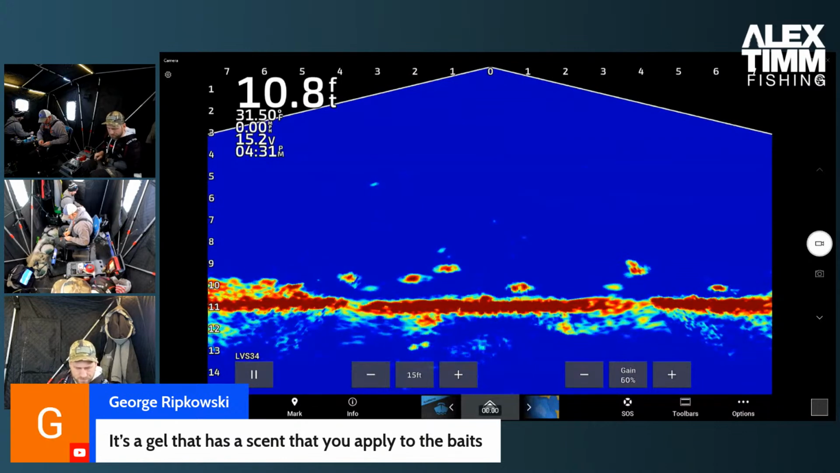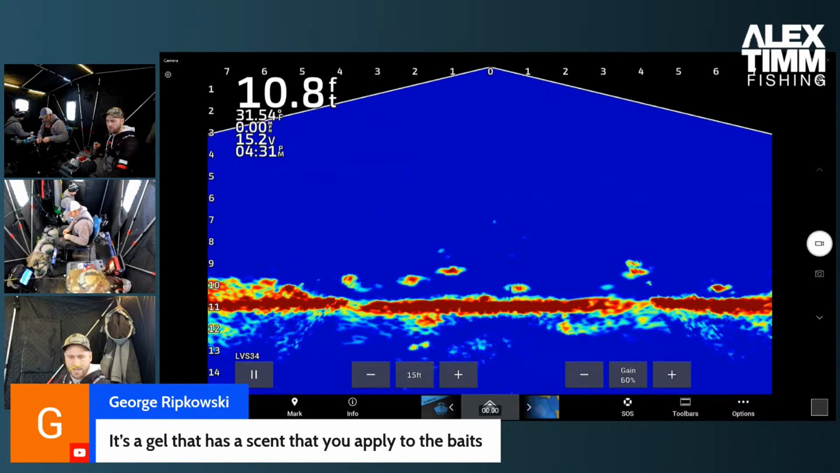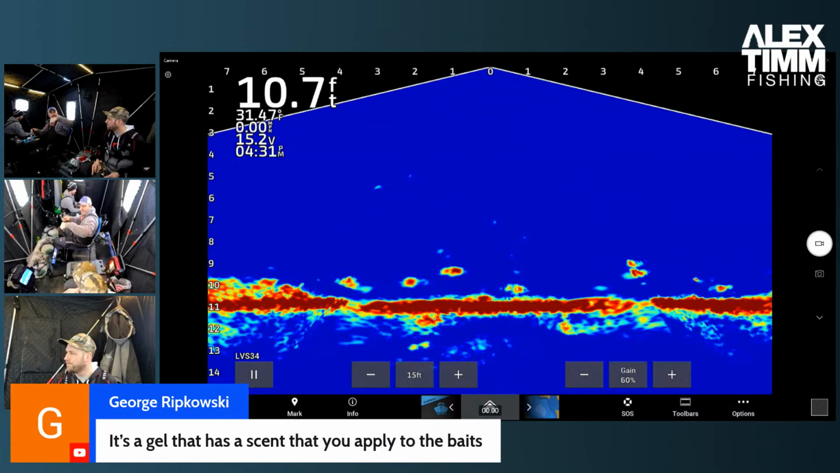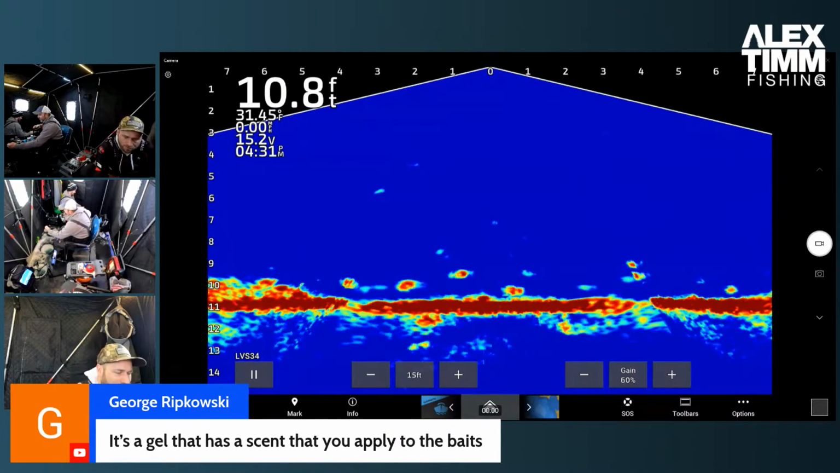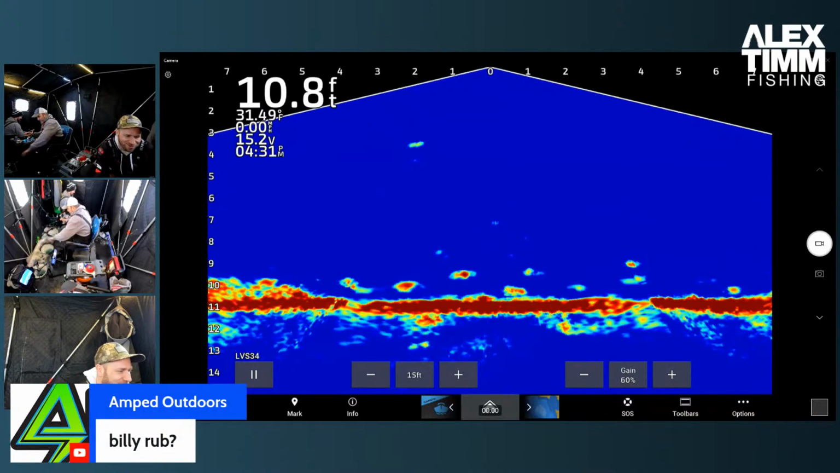Let it go. Still got a waxy on it. It's Google Eye time. Google Eye time. So we got Twist 2 it Google back. Eyes. After the skirt came off the new Billy Rub, yes, thank you.